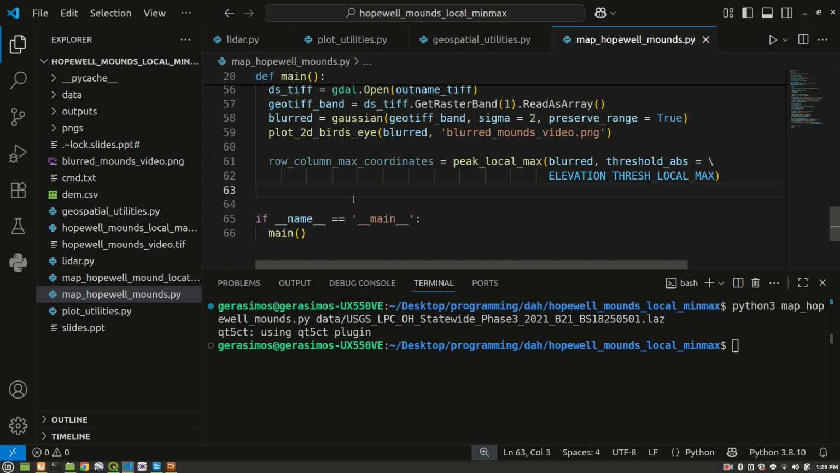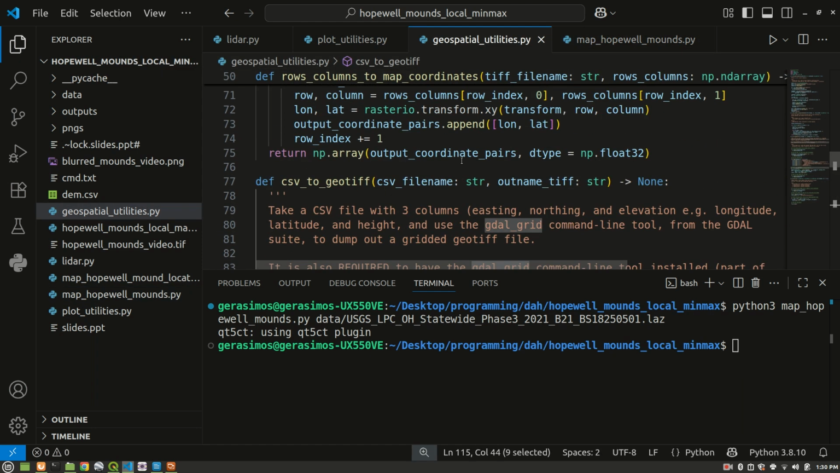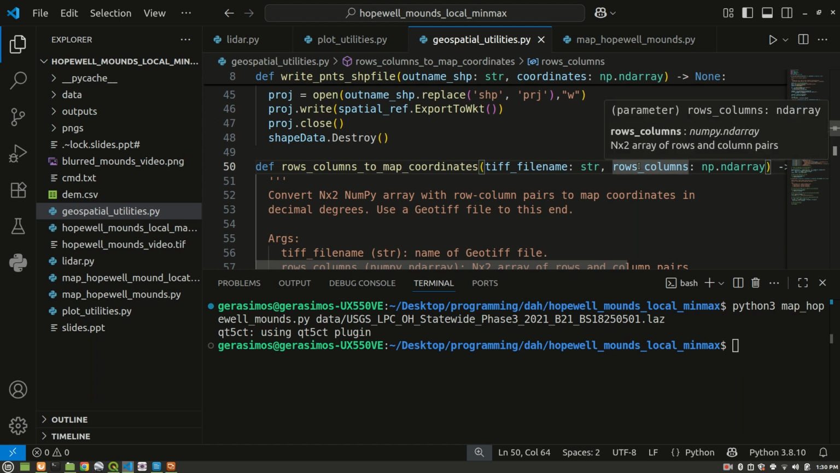We're going to call another method from our geospatial utilities, and it's called rows columns to map coordinates. So I think it's somewhere up here. Here it is, rows columns to map coordinates. So you basically pass in the name of a GeoTIFF, we have a GeoTIFF that we created, and an n rows by 2 column numpy array containing your rows and columns.